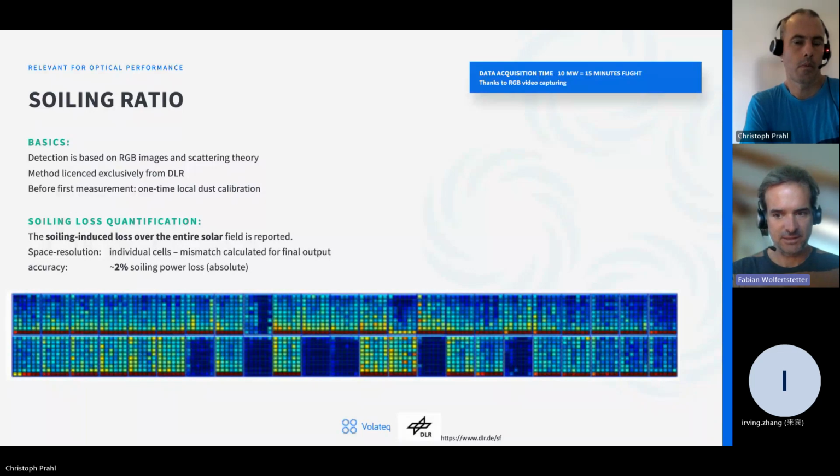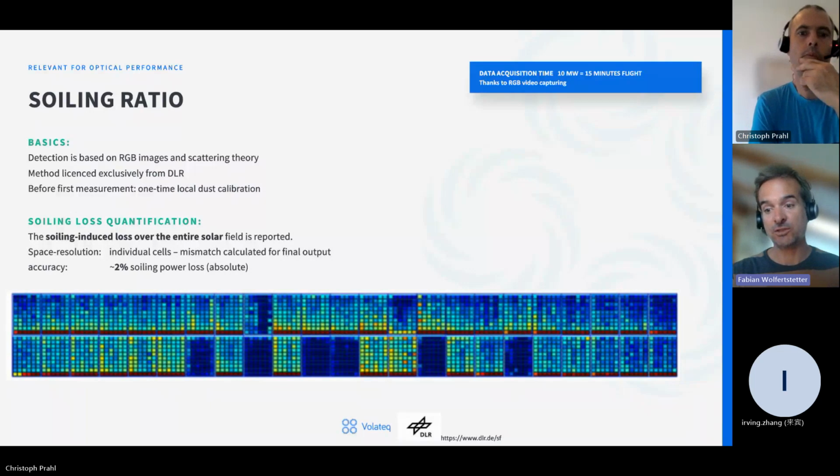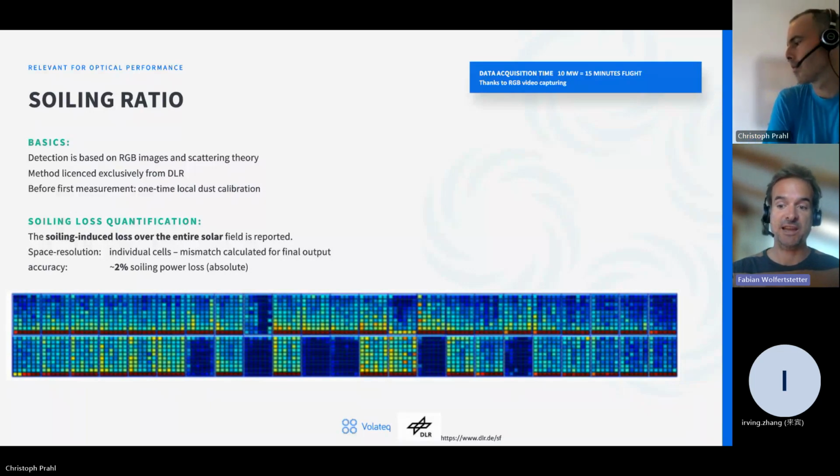and has been seen in this specific case also by the naked eye, that the bottom row of cells has been soiled much more than the rest of the cells. For the experts among you, that of course causes some mismatch effects and causes the actual energy loss to be higher than the average soiling loss that you would detect over the module.